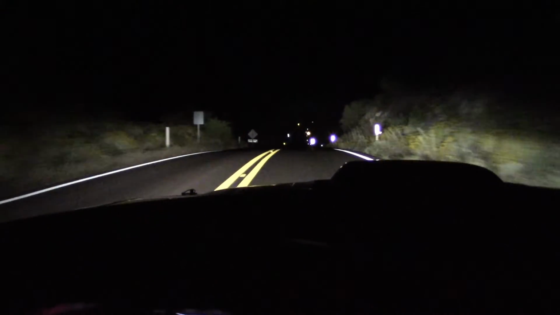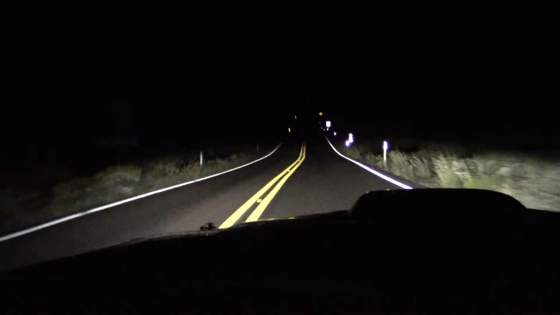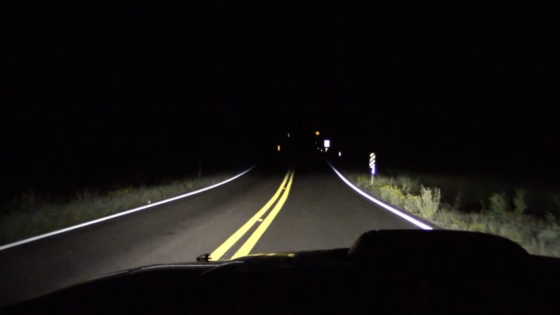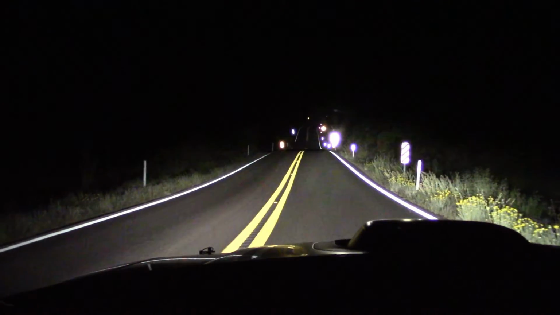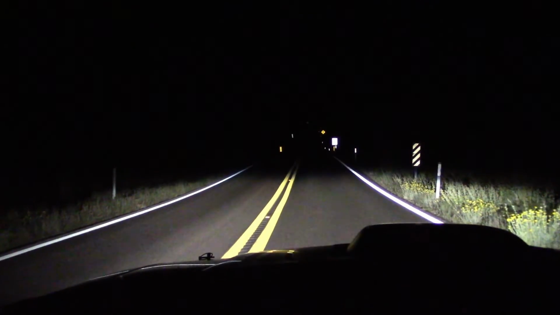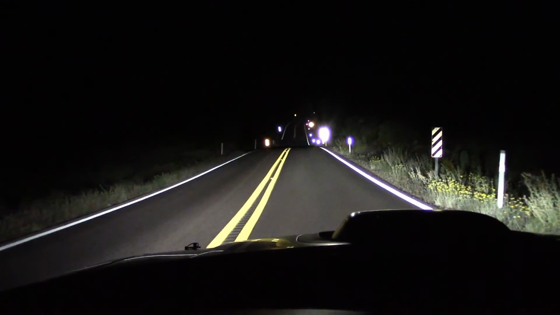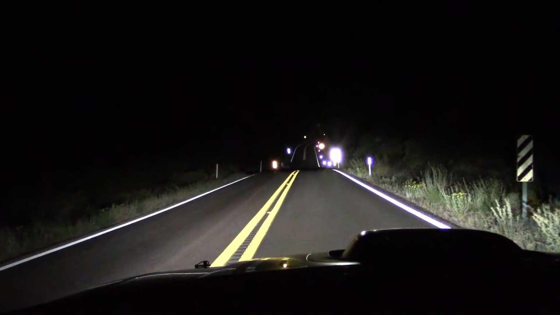Have a large dip. As you can see on some headlights, it can disappear pretty quick. This one's not too bad. Still see about three-quarters of the way up, but always better to have the brights on. If you have some bad headlights, roads like this can be very dangerous, but we don't have that problem here.